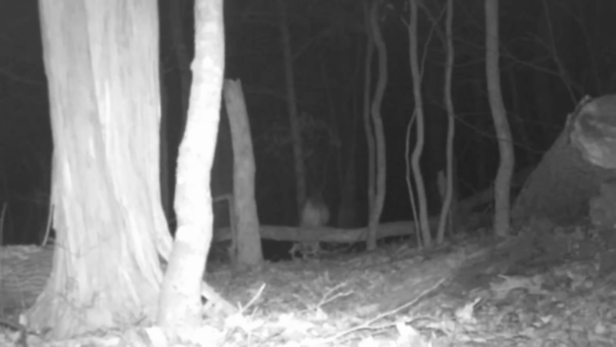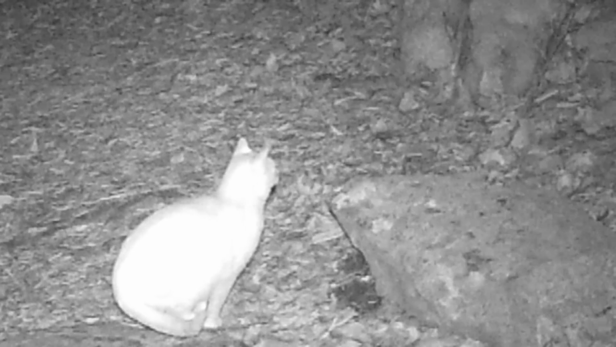But the old coyotes moving through too. The old possum, they're always out scurrying around. Don't know what in the world he's eating on. Unless he's eating acorns. And there's old Yeller.